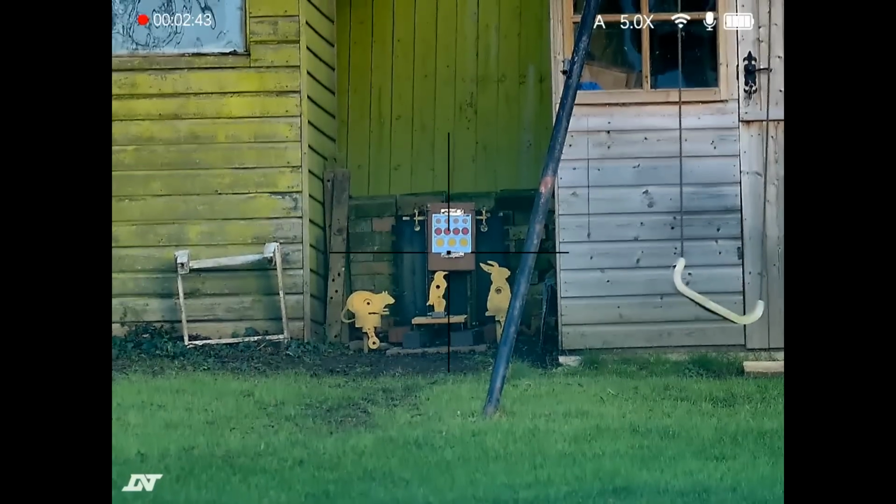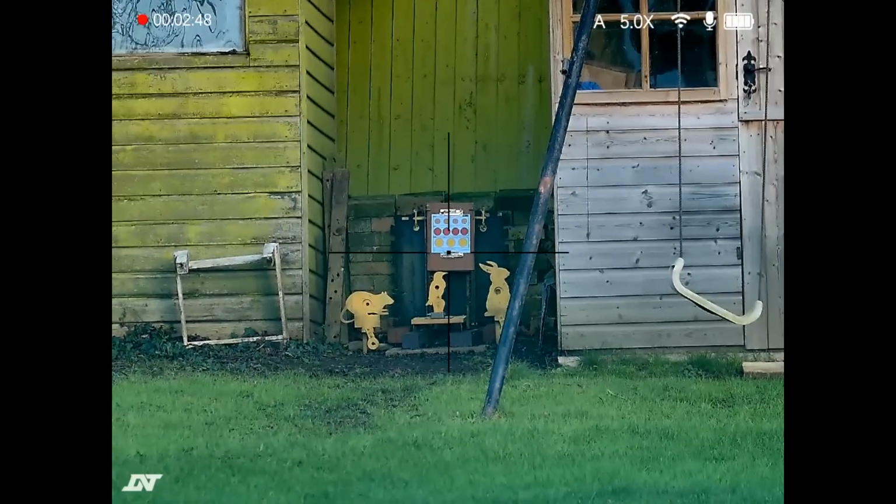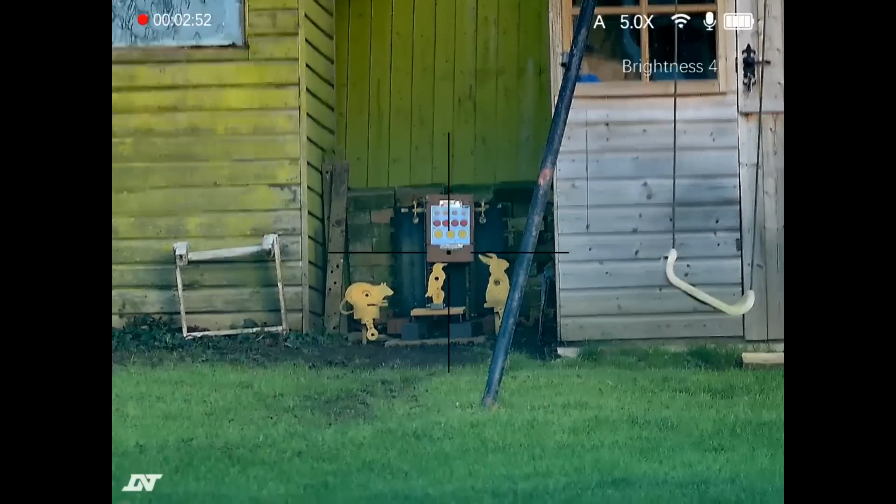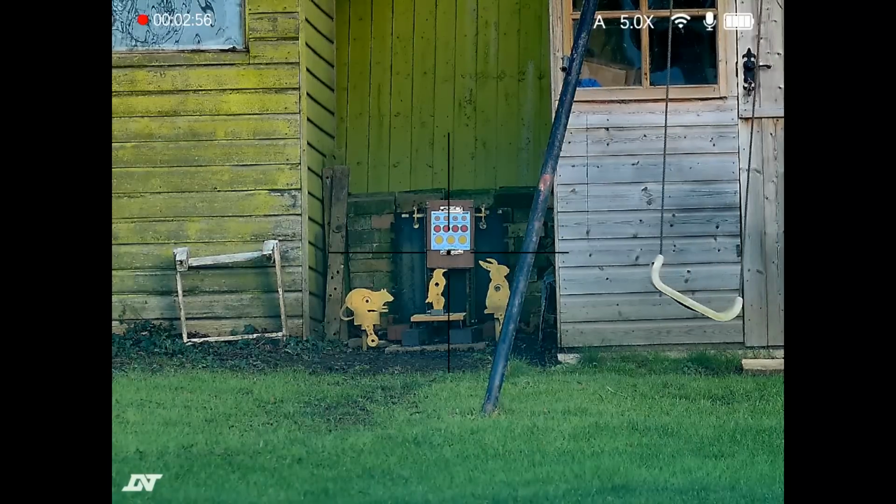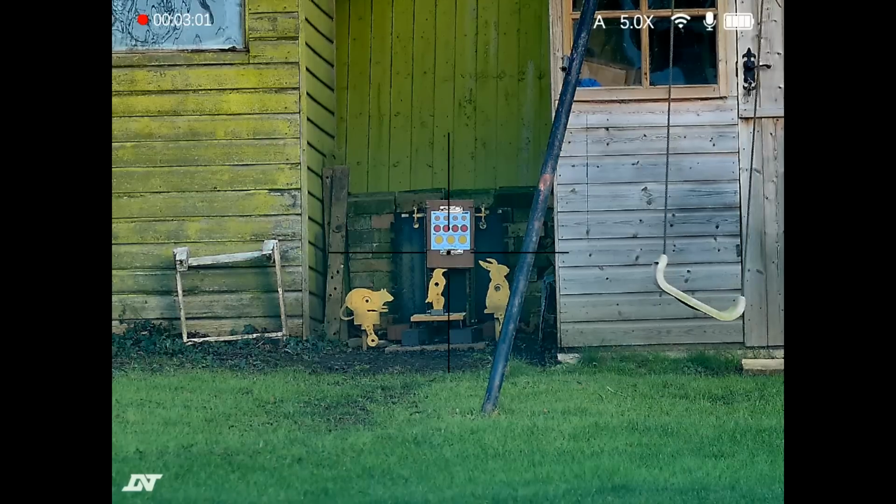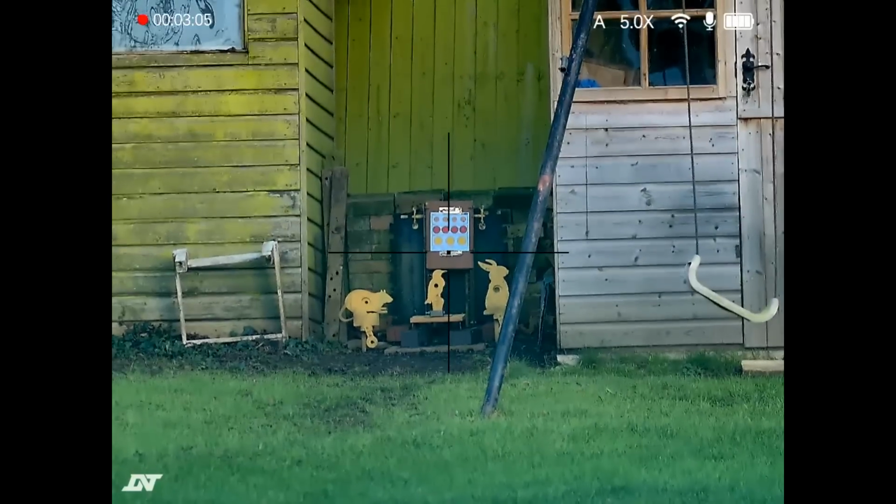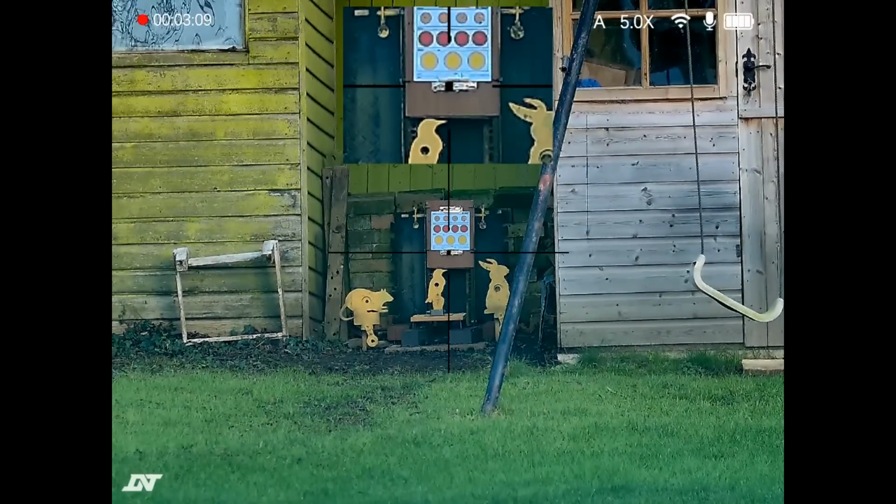If I use the right button, if you look up towards the top right of the screen, you'll see the brightness level. That's brightness 1, brightness 2, 3, 4, brightness 5. If I was to press it again, it would go back down to 1. So that's just the 5 levels. So you can see you can adjust the brightness on the fly as well without having to go in the menu. If I give the right hand button a long press, that will call up the picture in picture, which you'll see there.